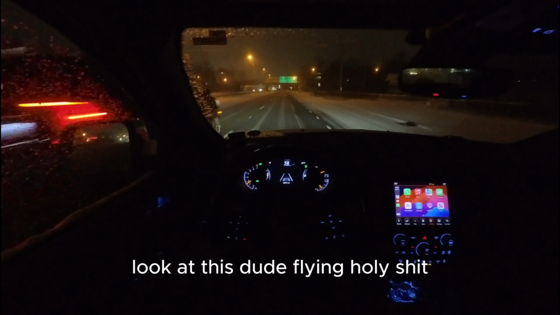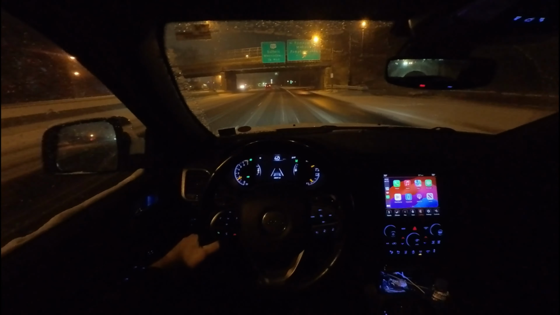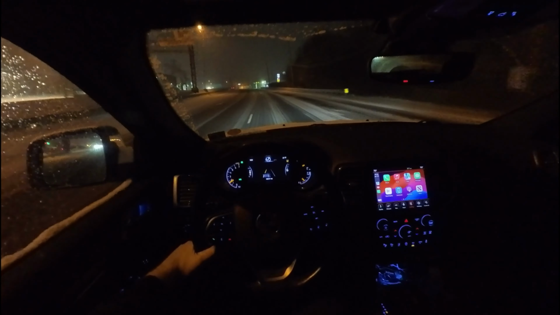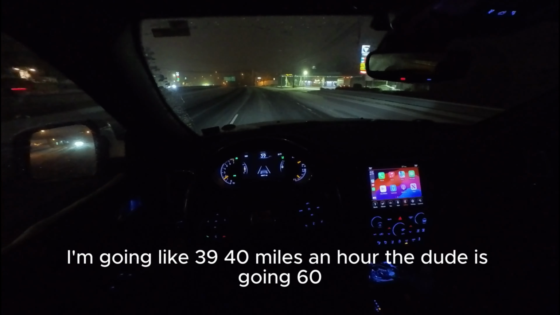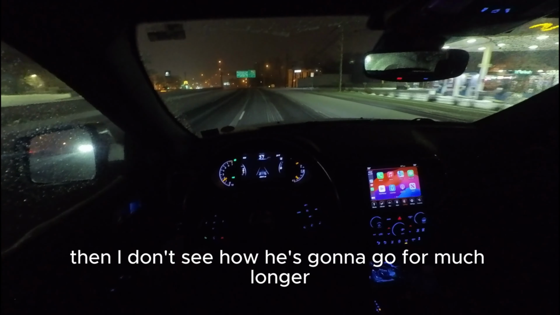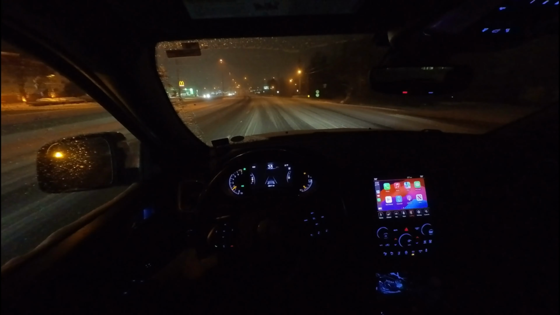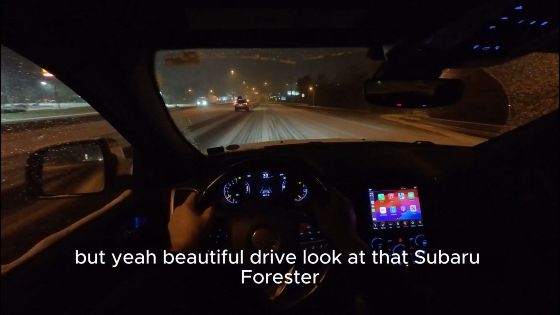Look at this dude flying, holy shit. What a moron. That's the type of dude that's gonna be on the side of a freaking road in a couple miles. I mean, the road is kind of icy. I'm going like 39, 40 miles an hour. The dude is going 60. Unless he's got studded tires, then I don't see how he's gonna go for much longer. But yeah, beautiful drive. Look at that, Subaru Forester.